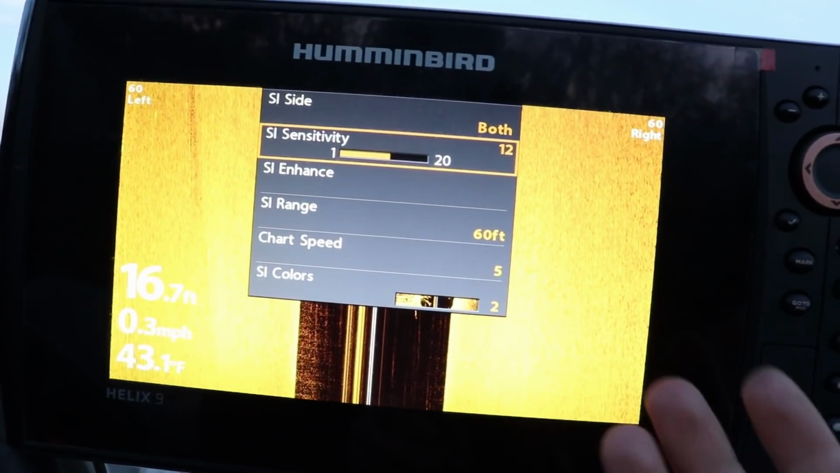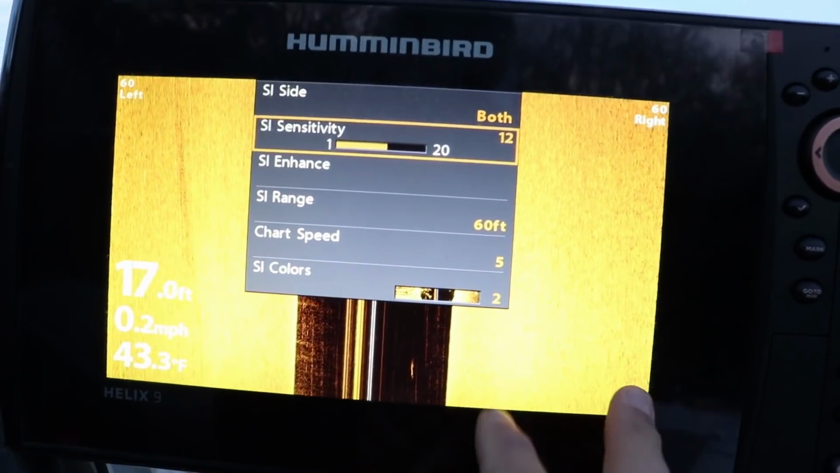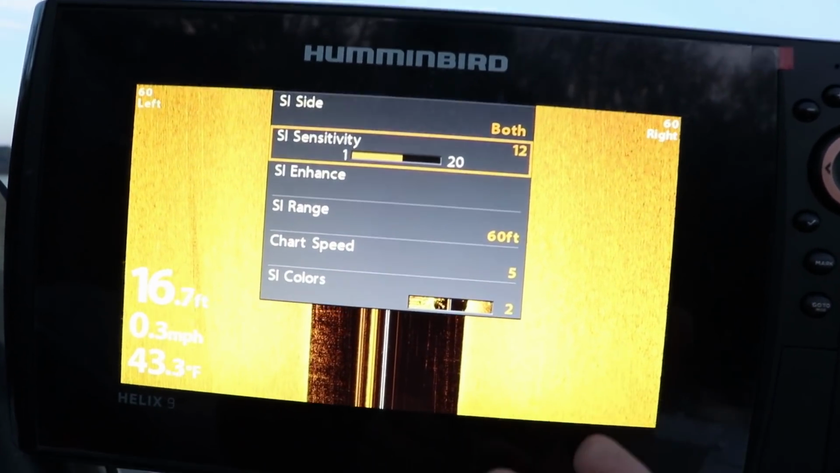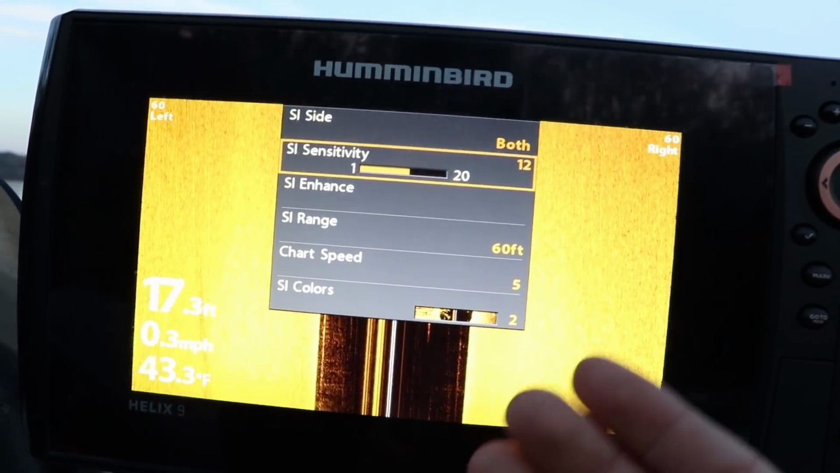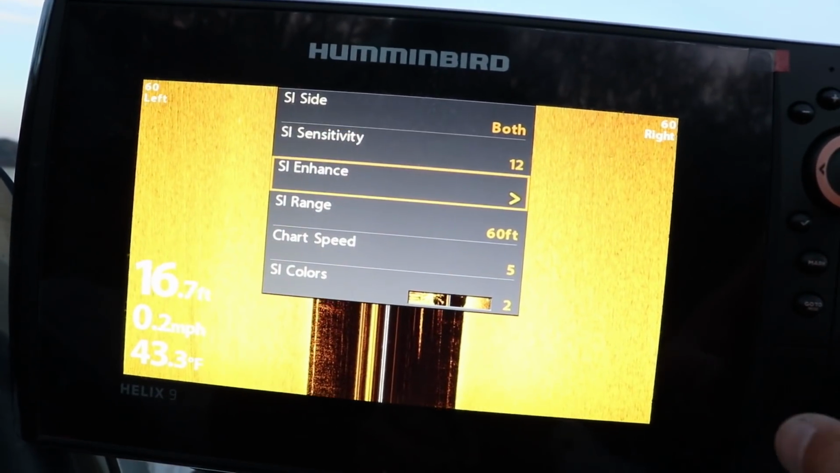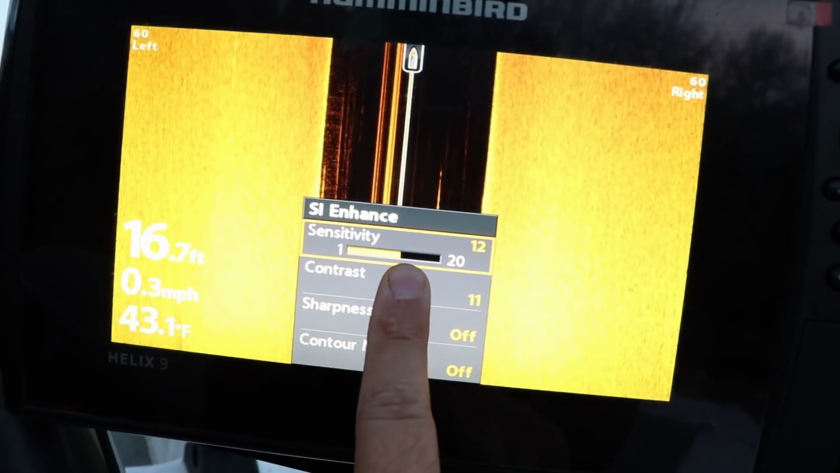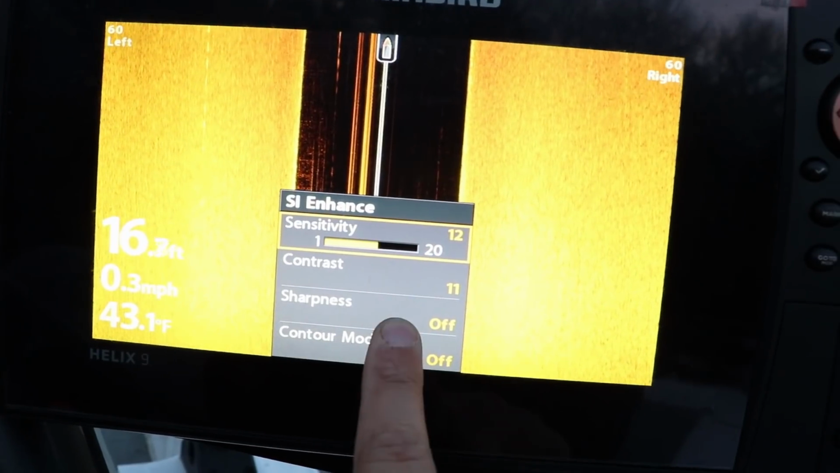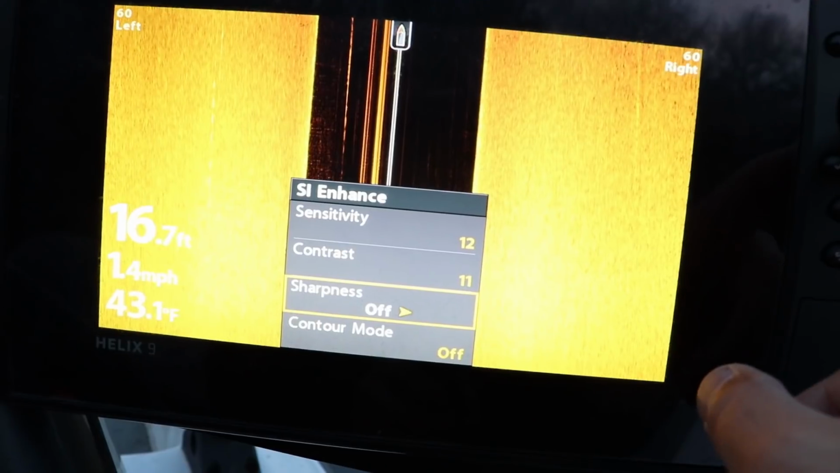And the reason is I'm a crappie fisherman, okay? When you're fishing for panfish, when you turn your sensitivity up, they stick out a little better. If you're fishing for larger game fish, bass, walleye, you can turn your sensitivity down because they'll still show up, okay? Now if you go to your SI Enhance, this will show up your sensitivity. Again, I got my contrast turned up. I have my sharpness off, just like I had my sharpness off on my down imaging.